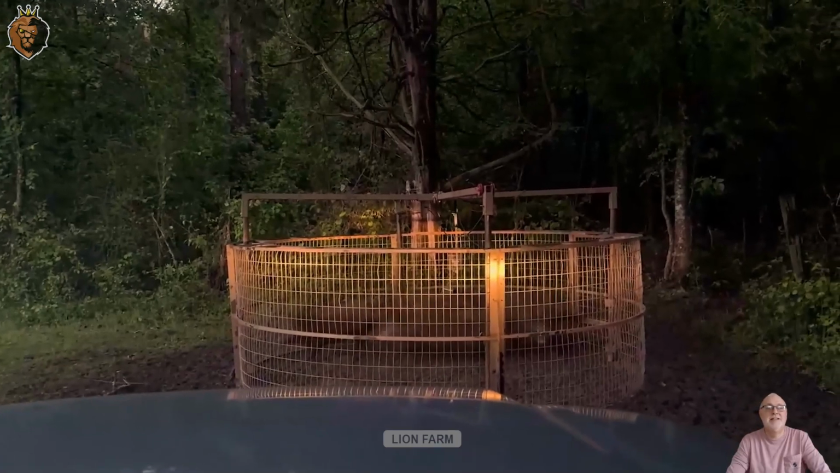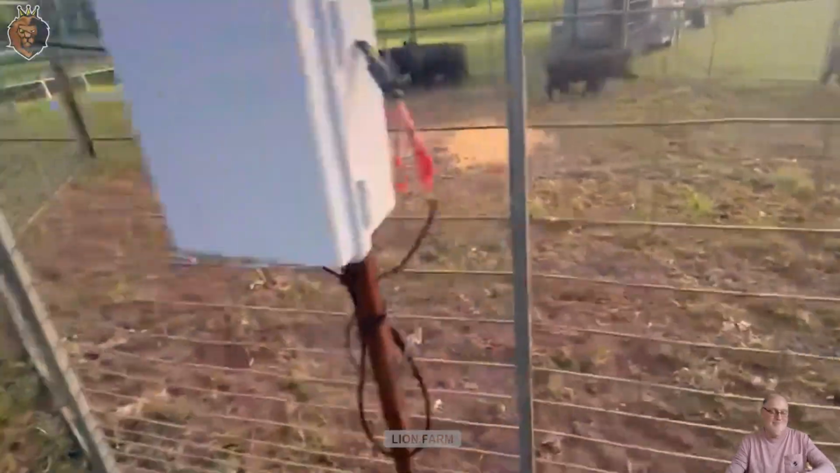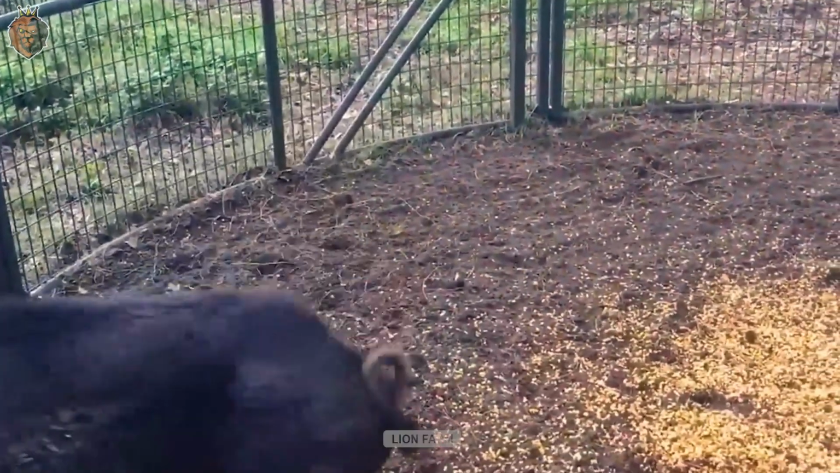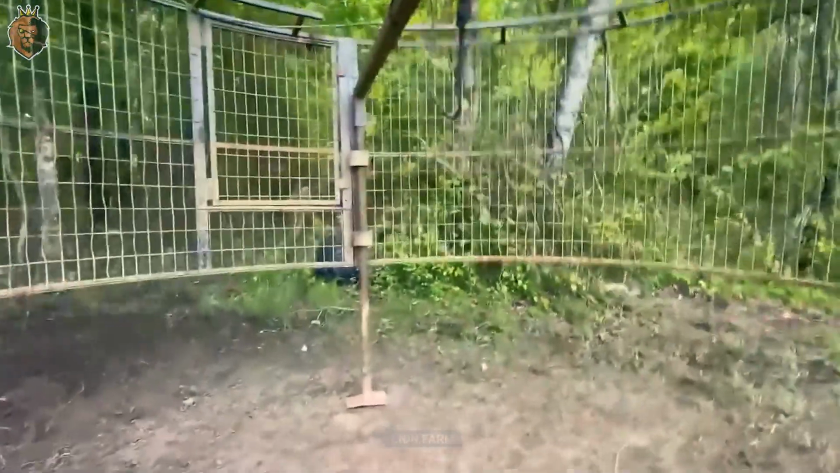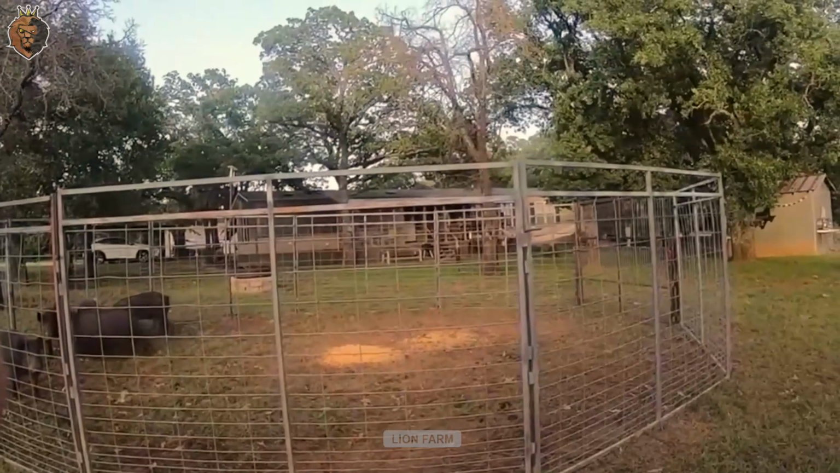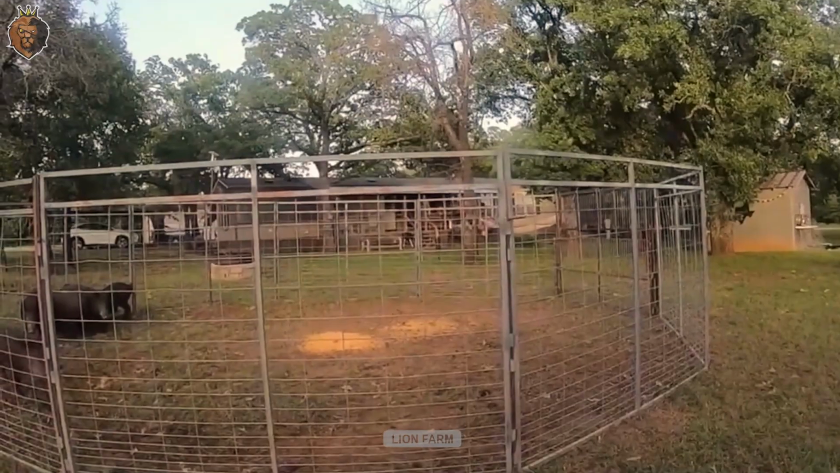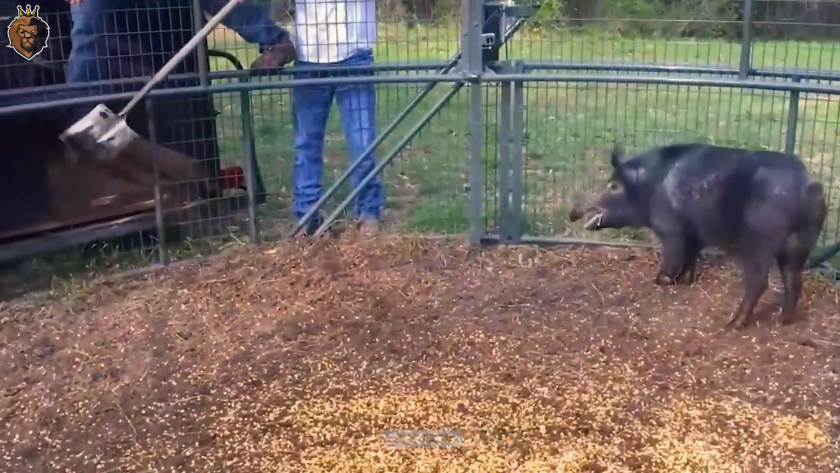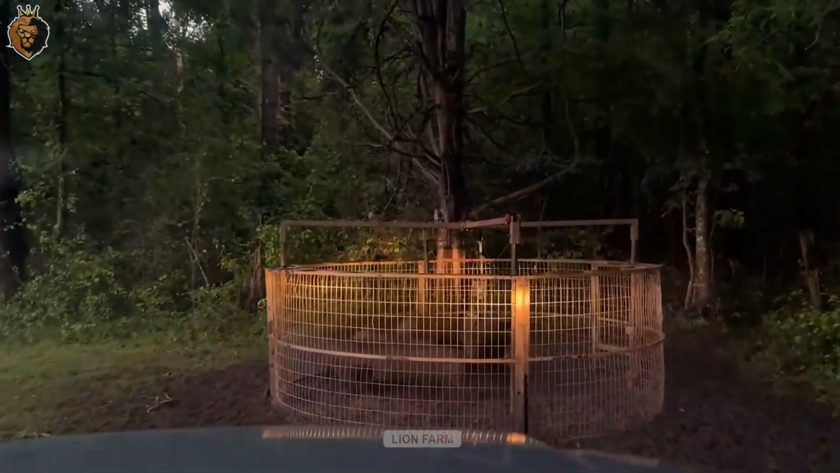A close-up reveals the boars lowering their heads to nibble on food within the trap, their eyes now filled with resignation. The camera pans slowly, revealing the trap's sturdy structure. Thick steel mesh, a sophisticated drop door mechanism, not a single gap in sight. From a distance, Frank watches, a faint smile curling on his lips, arms folded, his stance solid like a guardian of the field.